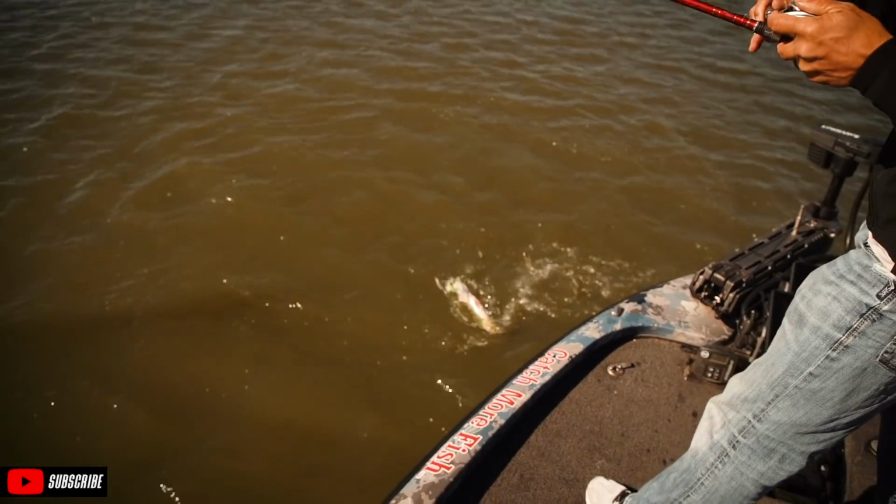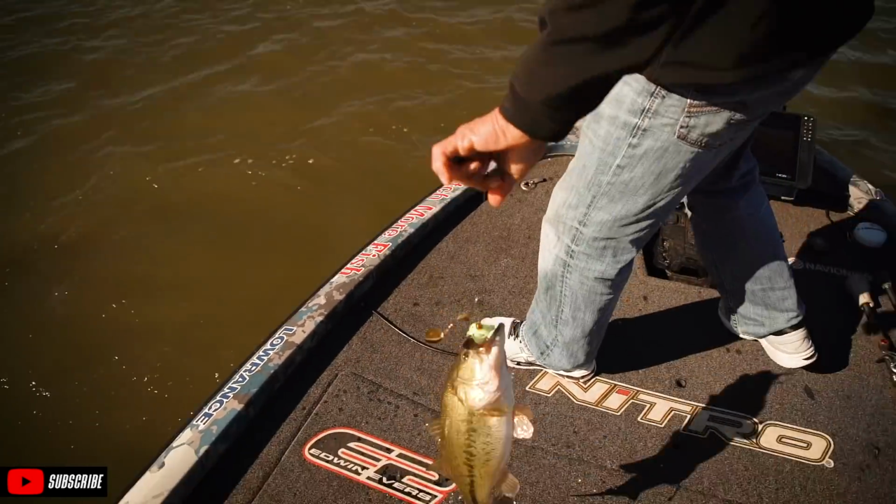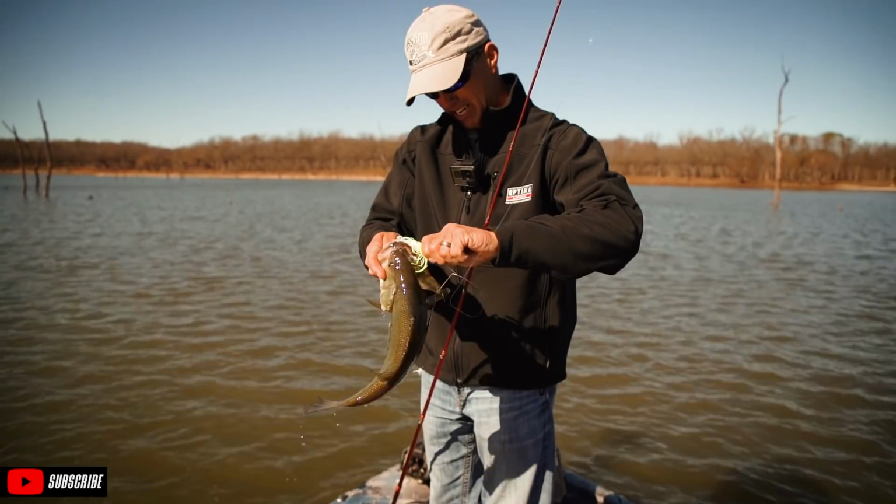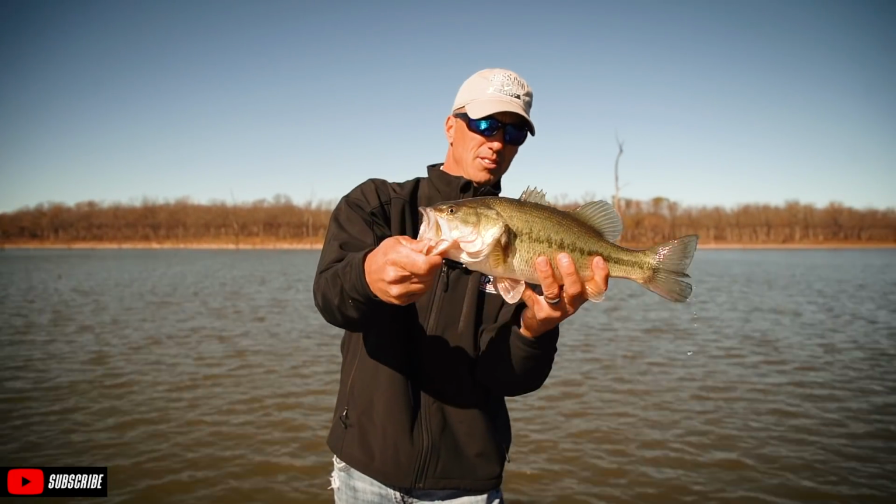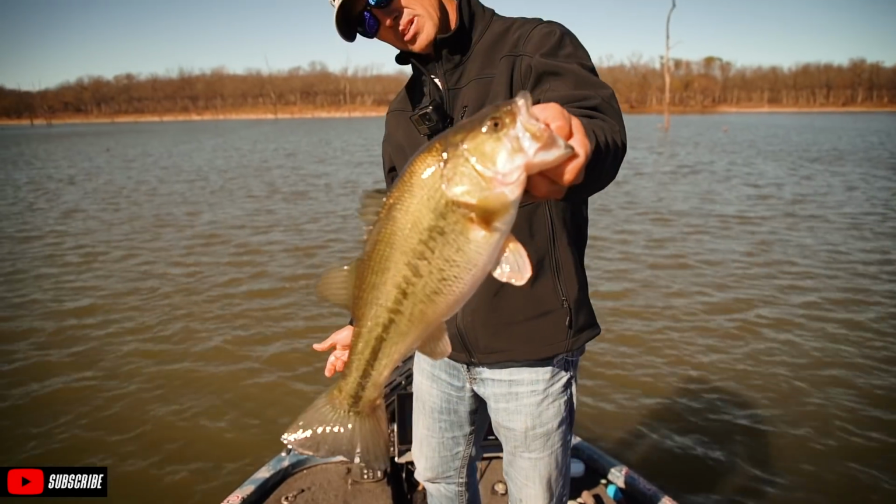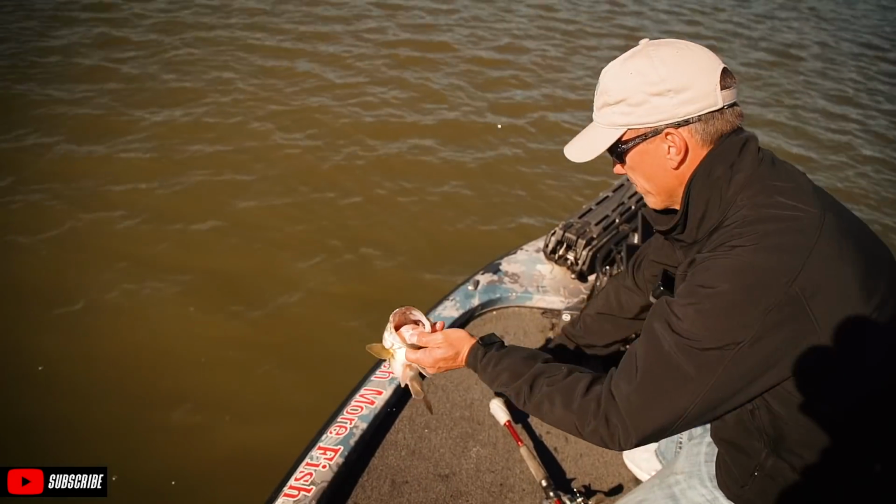Yes, it's a fat chunker. Oh, it's another solid fish. Yes! He ate it like he's supposed to. What a cool fish. He's not a 3-pounder though, but he's a 2-pounder, 2 1/4. Thanks, buddy. Thank you.